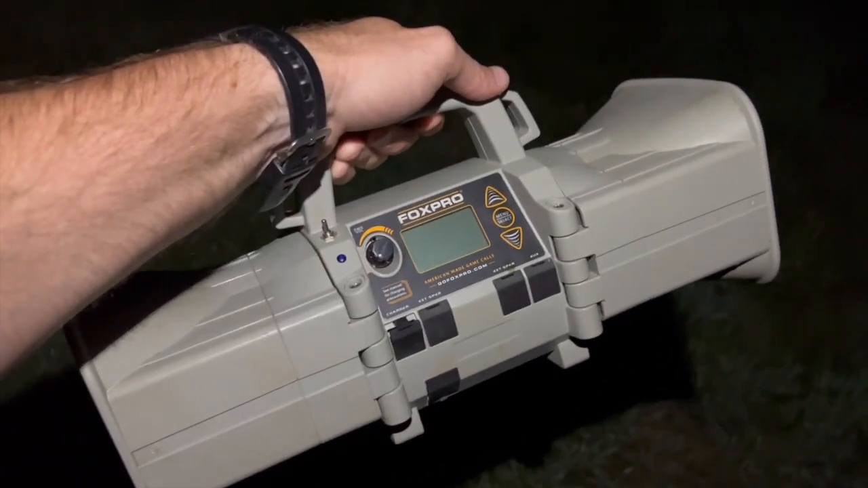First coyote of the fall 2023 and 2024 season. Fox Pro X-Wave. Got the blue beam shining. Hopefully down here where this coyote is at. Replayed the footage and I found a tree down there where I think the coyote's laying, and I can turn this little blue beam on and it should put me somewhat in line with where that coyote is.